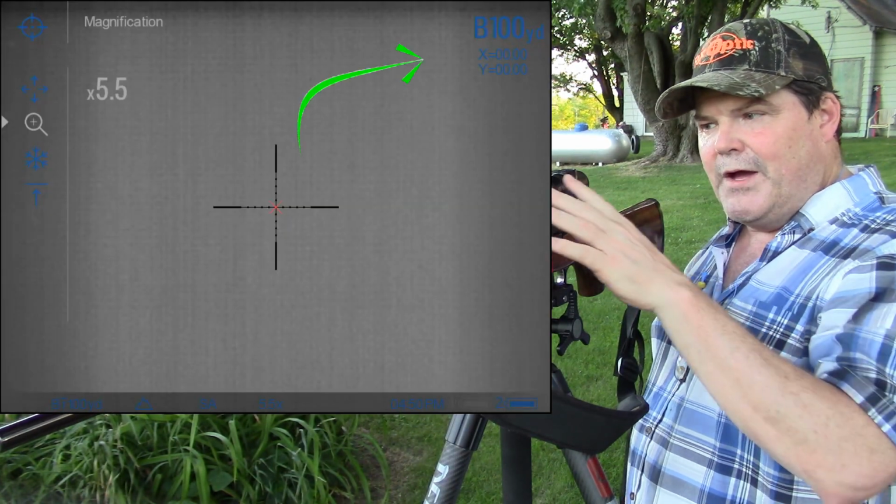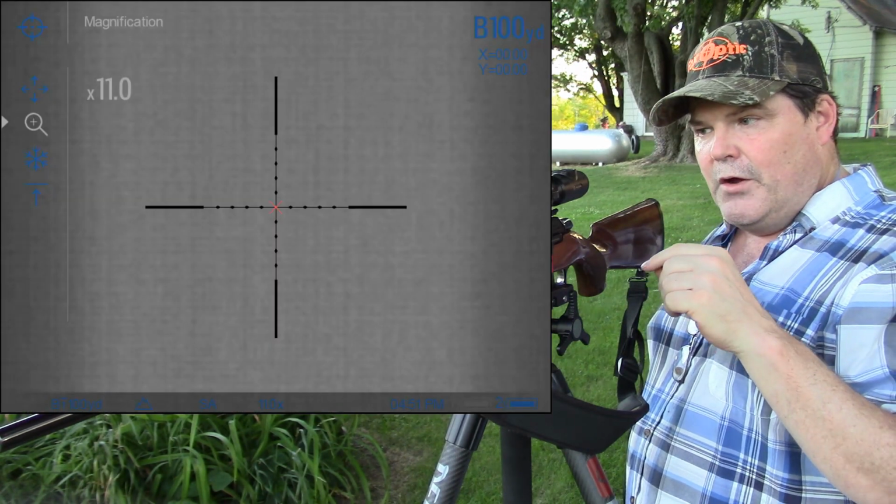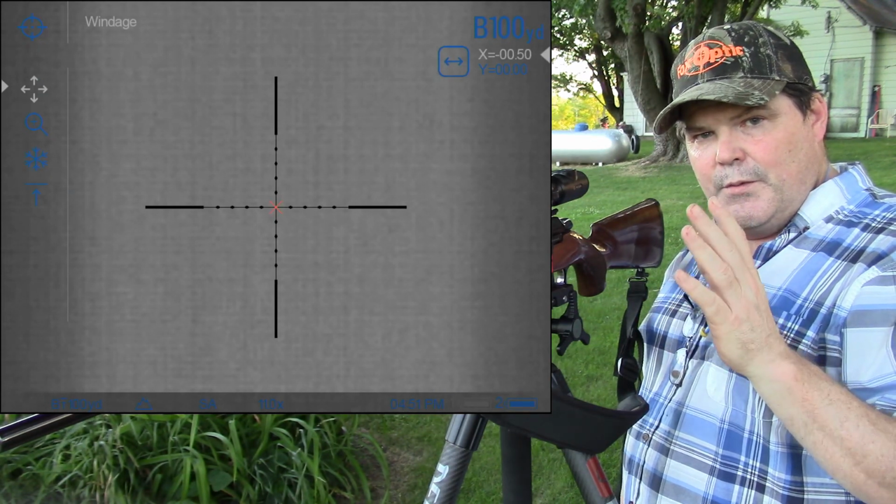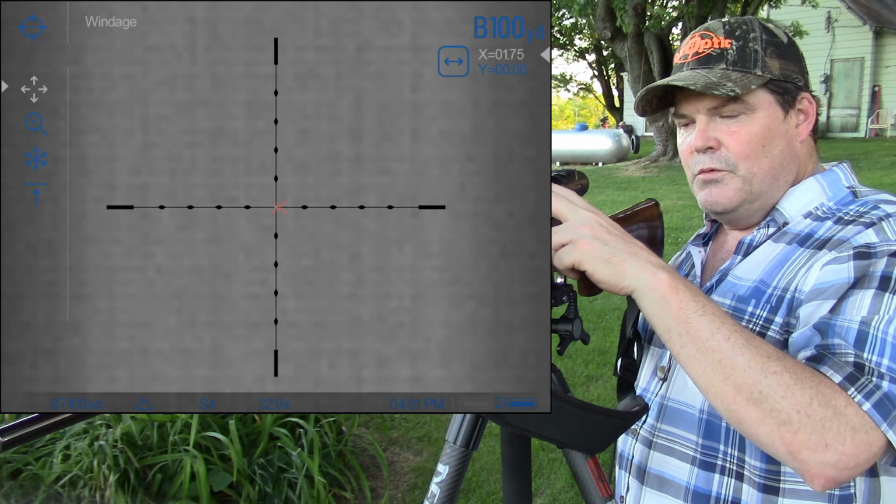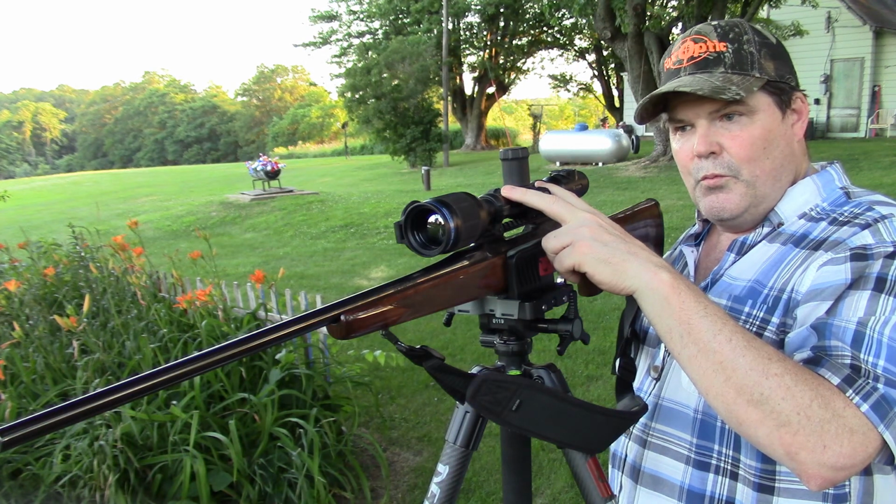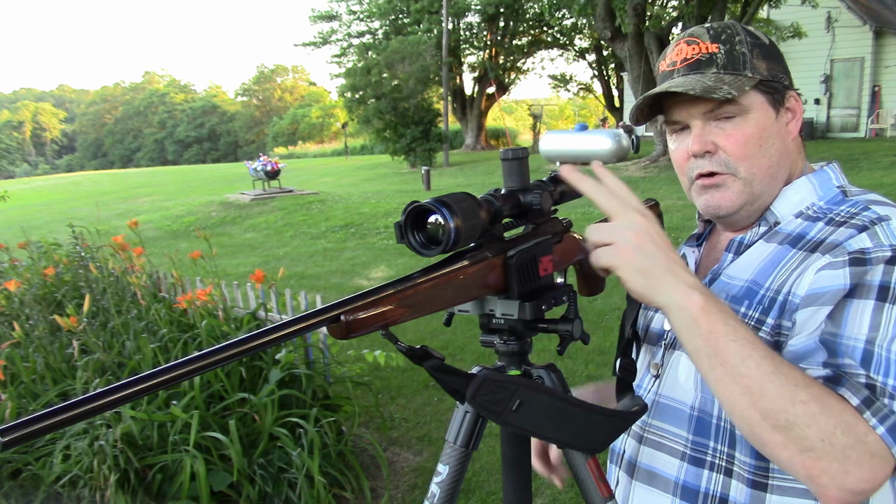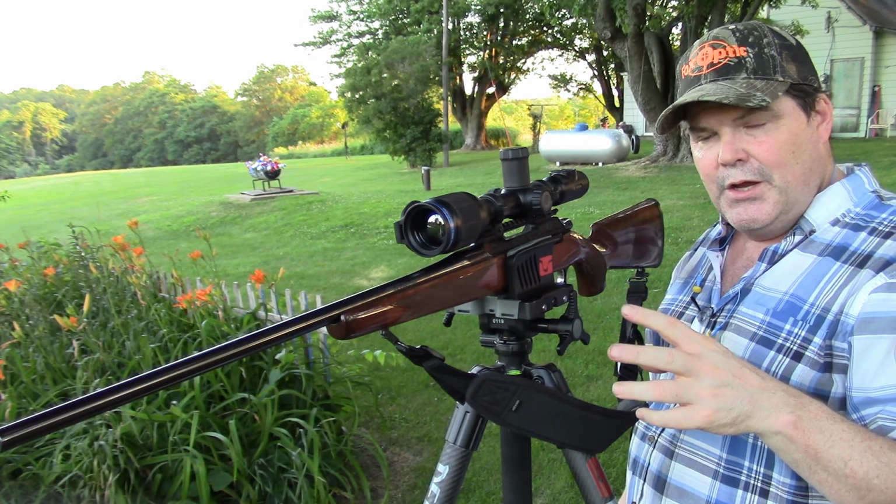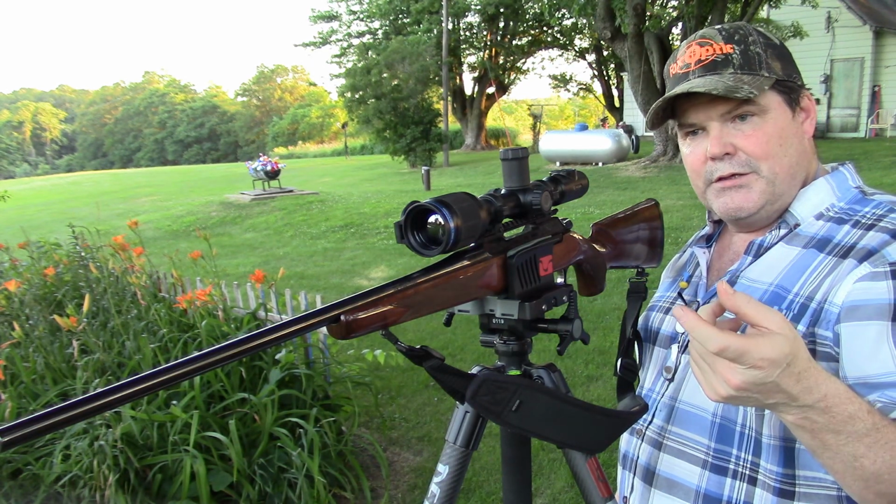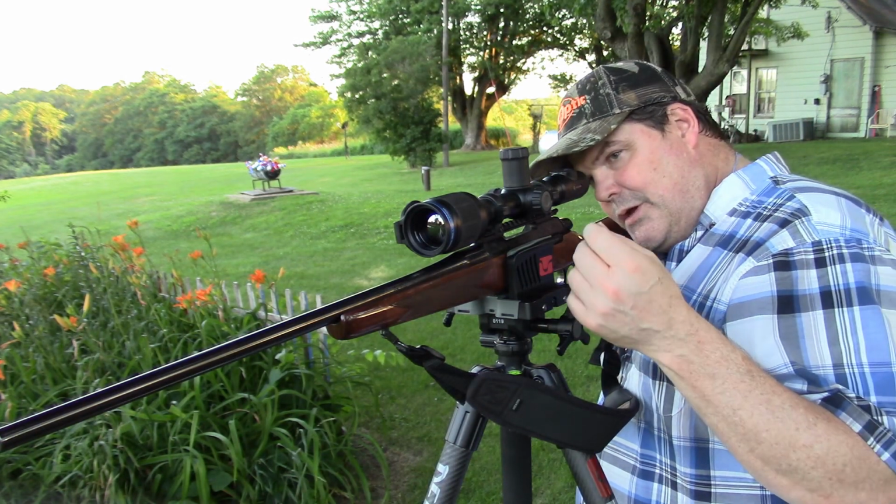So at 5.5 in the case of this XM, it's going to move in full units of 1. If I go to 11x, it's going to move in units of 0.5, and if I go to 22, 0.25. In the case of this one, a full unit move at 5.5 is 1/4 inch at 100 yards. When I go to 11x, the 0.5 would equate to 1/8 inch. And then at 22x, the 0.25 would equate to 1/16 inch. So that's pretty simple to understand.